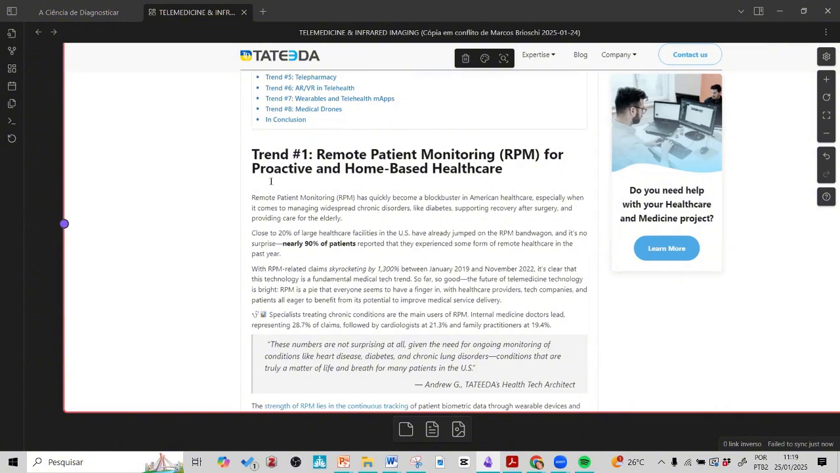So trend one is remote patient monitoring, or RPM, for proactive and home-based healthcare. It's increasing the number of devices with which patients can do the infrared imaging by themselves.